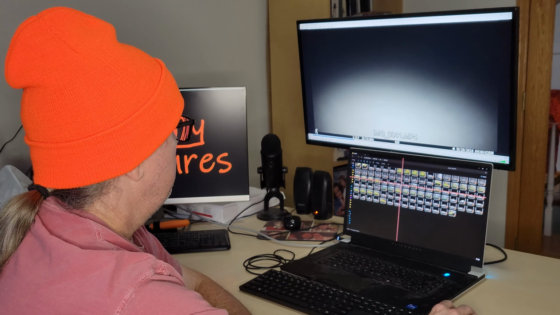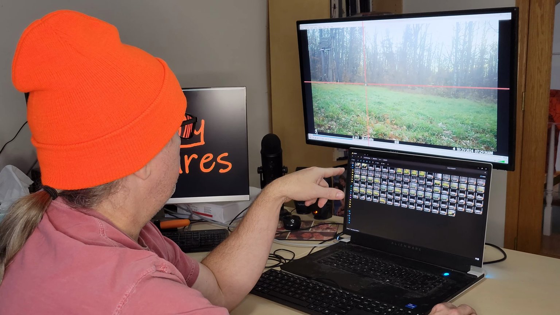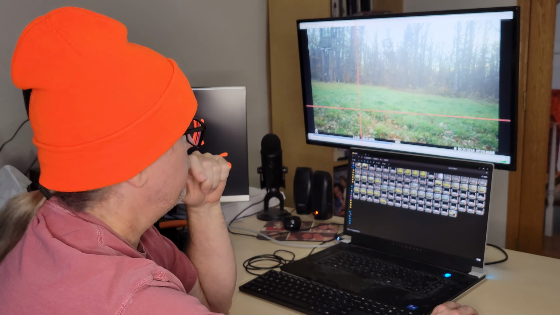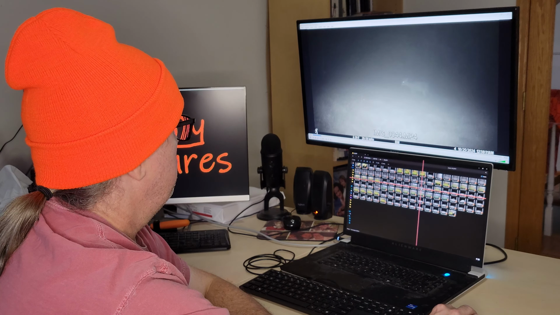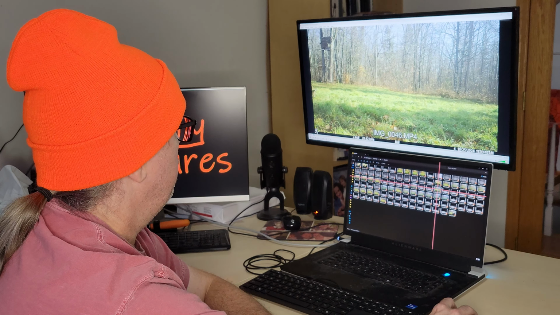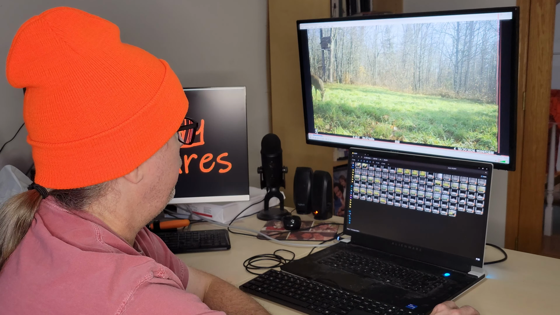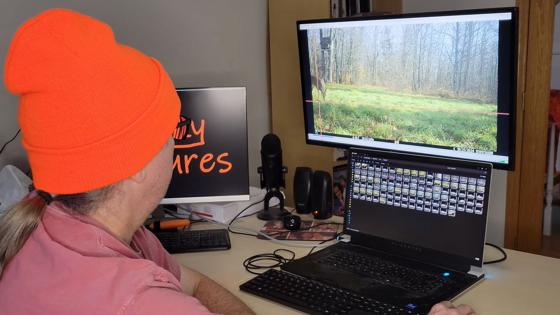And my camera's foggy at this point. This is on the 21st. So what appears to be a doe back there. I don't see any antlers on it. There's a doe there on the 25th. Again on the 25th. Here's a buck. This is on the 25th at 11. So I probably wouldn't be in the stand at this point if this buck showed up.